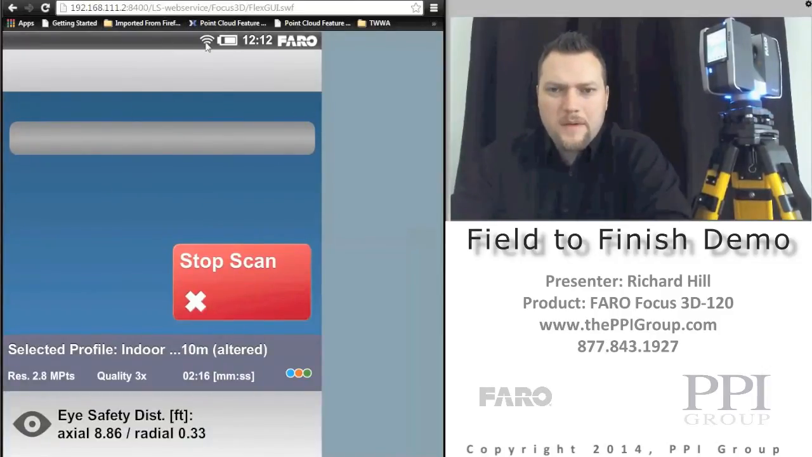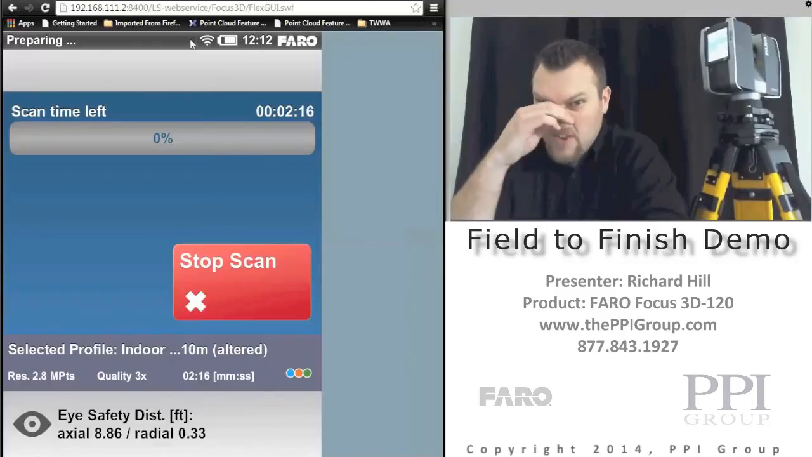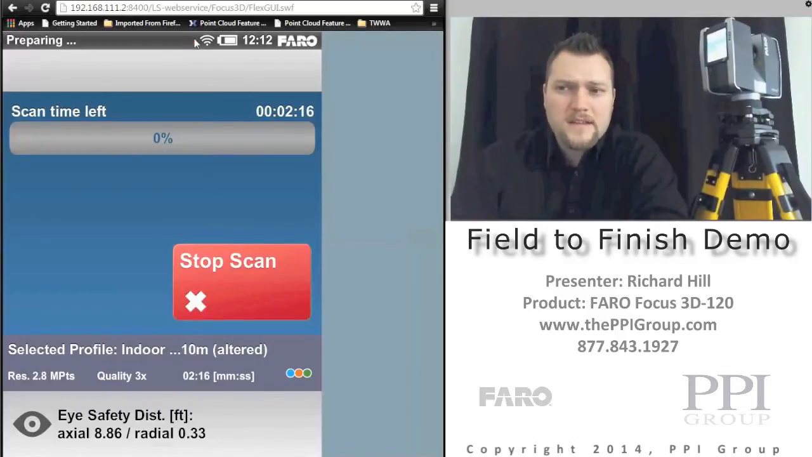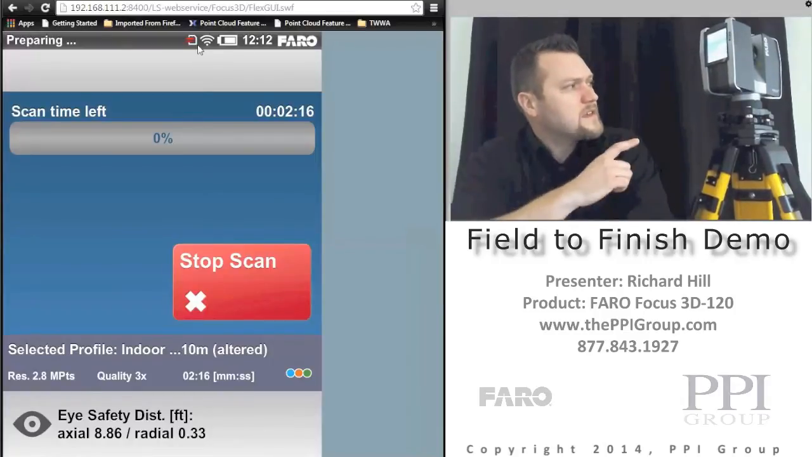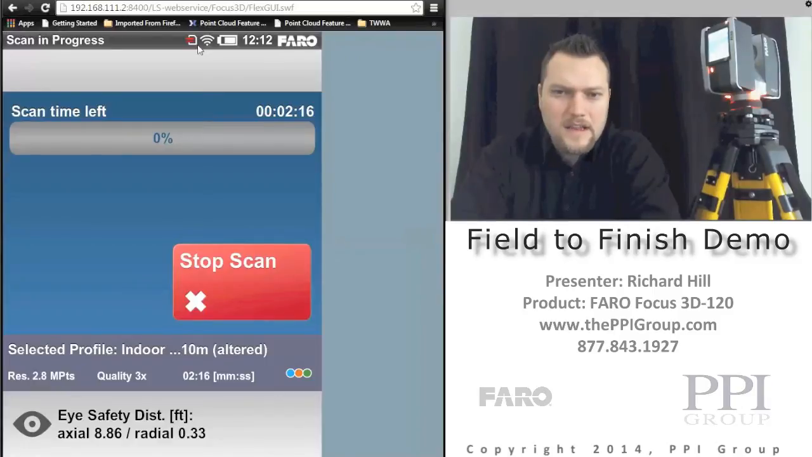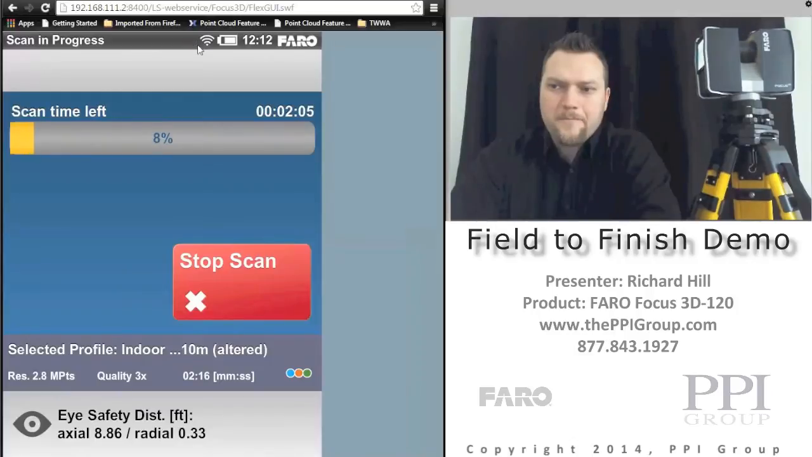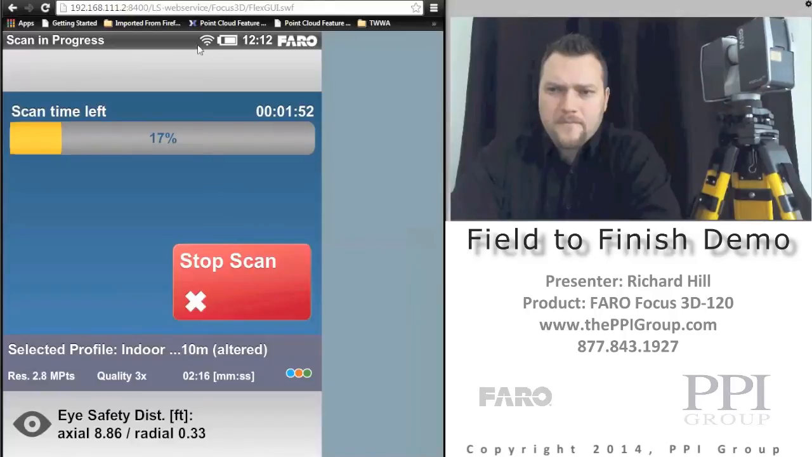The cool thing about this is we can see a heads-up display up here that shows that wireless LAN is turned on, that it's communicating with the SD card at the moment, so it's writing data. The scanner itself has LED lights that show us its status. Once they start blinking, it's getting ready to go. Once we see the red lights, scanning is in progress.